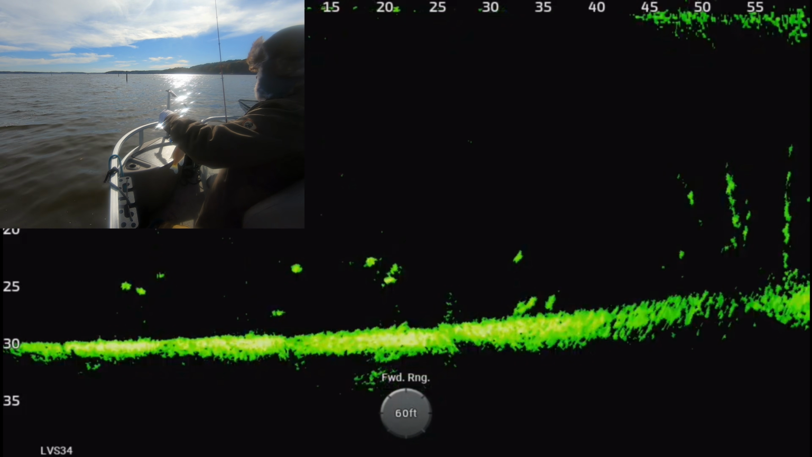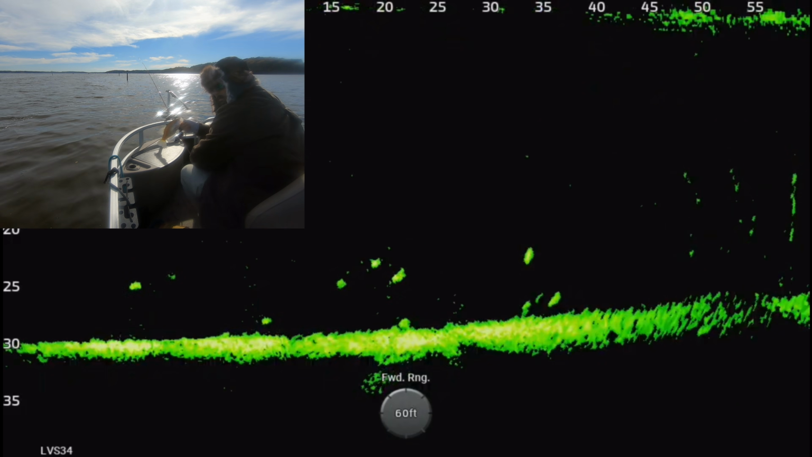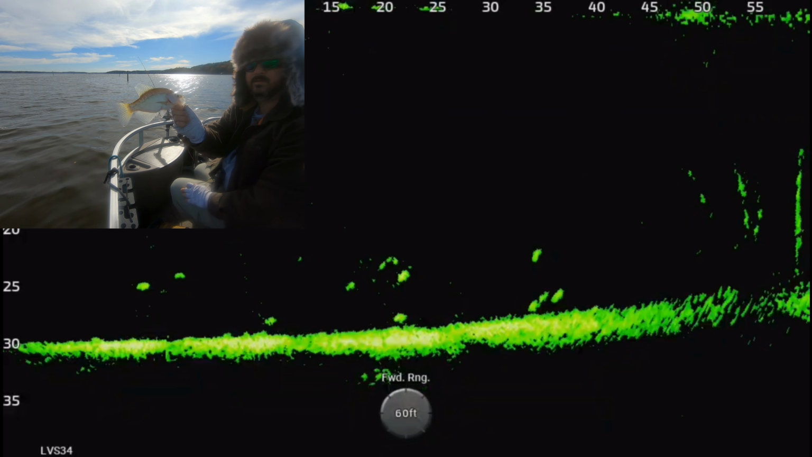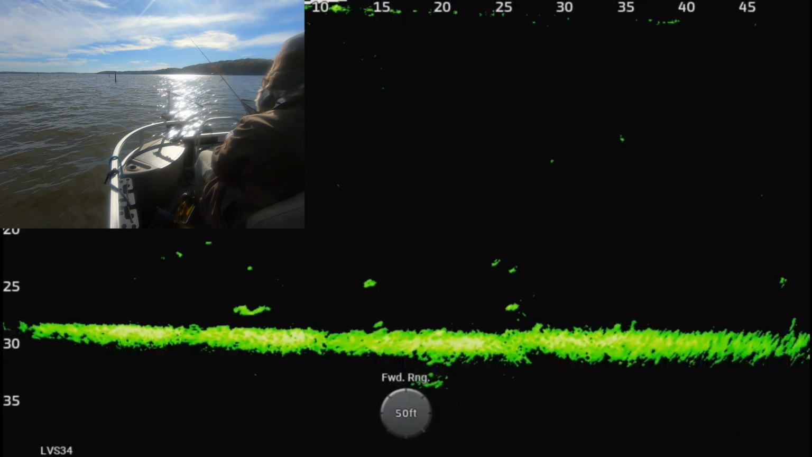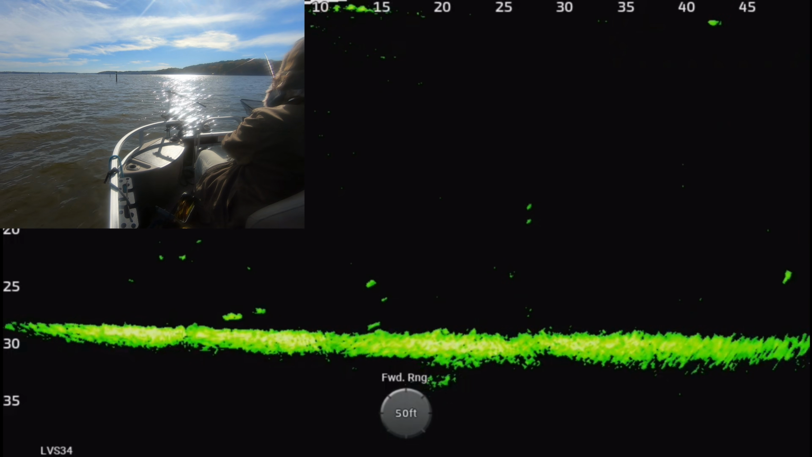You can't keep too many big fish here on Lake Darbonne in Louisiana. They have kind of a strange reverse slot thing where you can only keep 7 fish that are 12 inches or bigger, but you can keep a lot more smaller fish.